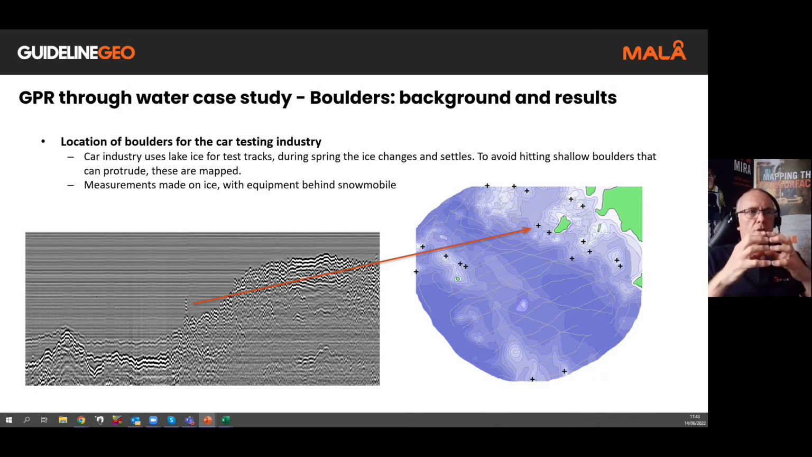But we have to take into consideration that there may be obstacles in or very close to the surface, and we need to avoid hitting those when we're taking measurements, because you can get the ice layer and then snow layers above that, and these can be hiding objects very close to the surface. The measurement was made on ice, towed behind a snowmobile in this case. And you can see here instances of protruding rocks or boulders, and these were mapped out across the area and marked on a map that you can see on the right hand side.